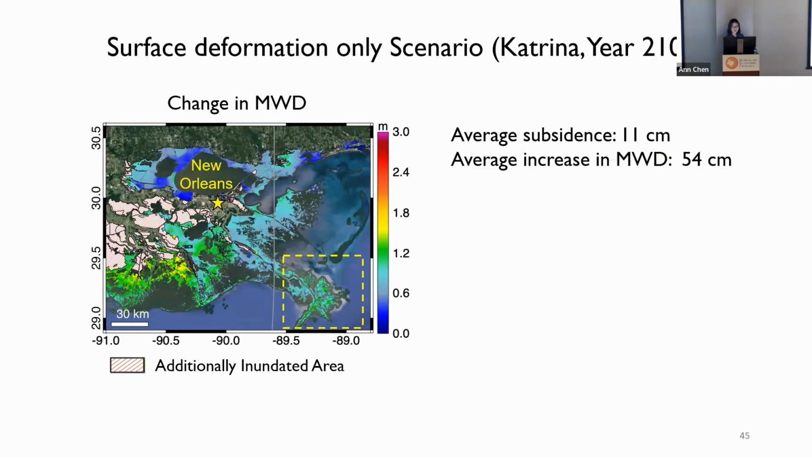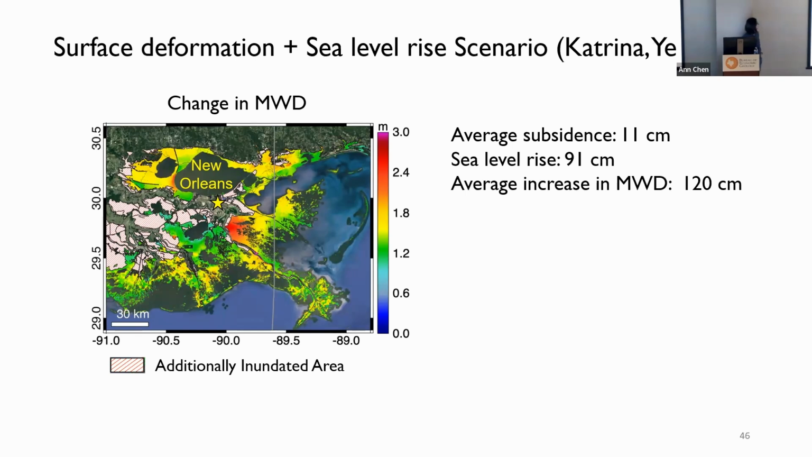And we did a similar analysis here, also including the average sea level rise. And what we have found is very interesting in the New Orleans area. The average subsidence by the year 2100 is 11 centimeters. It's much smaller compared to 91 centimeters of sea level rise. But when you're considering these two factors alone, they actually lead to comparable inundated area. So this area is really prone to subsidence.